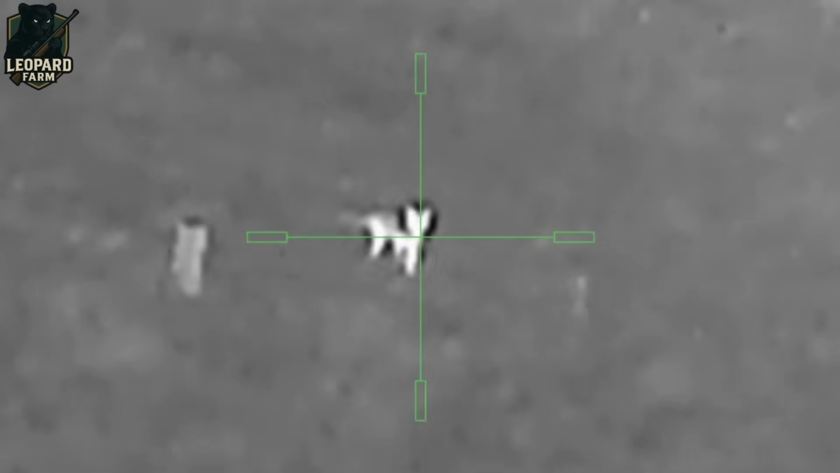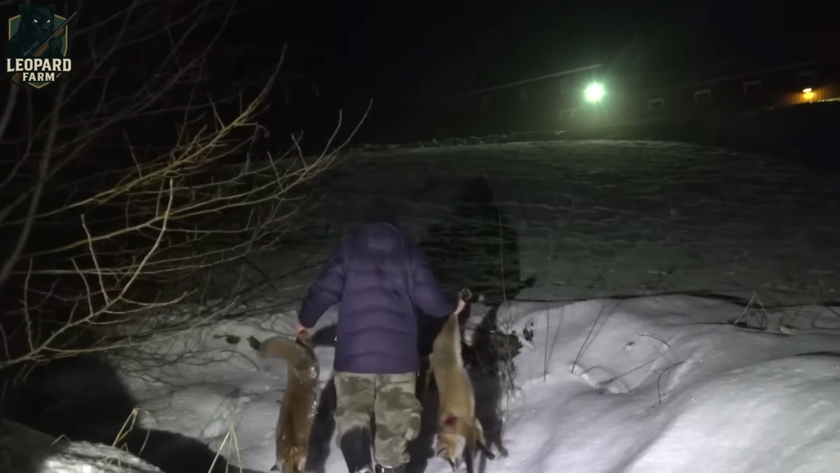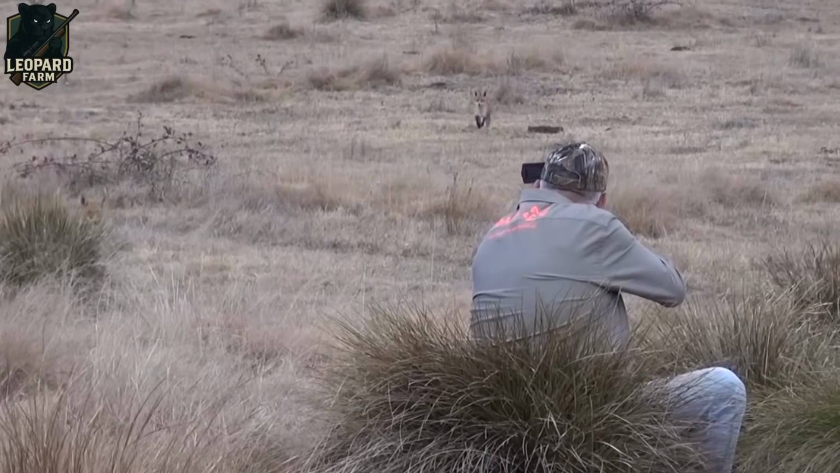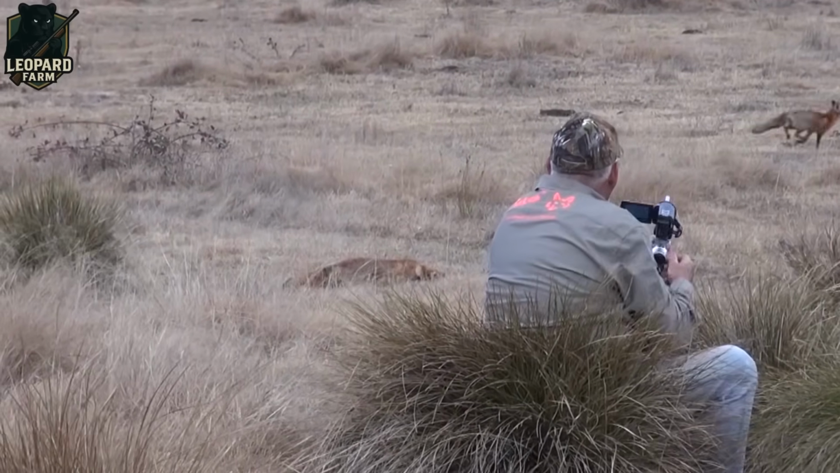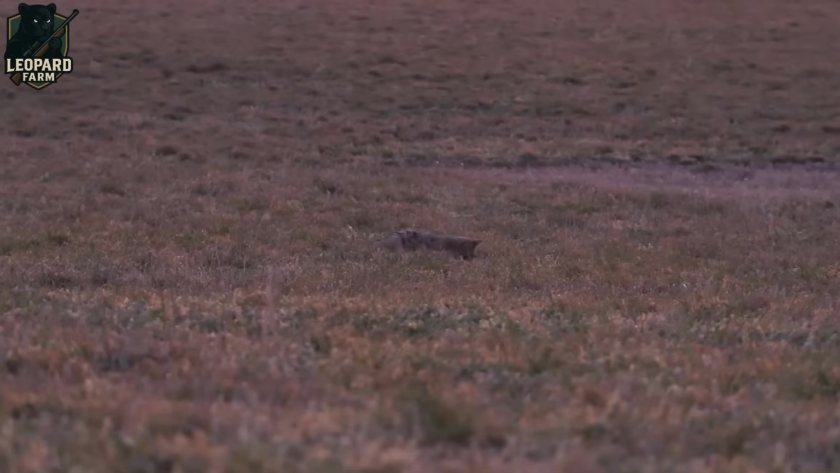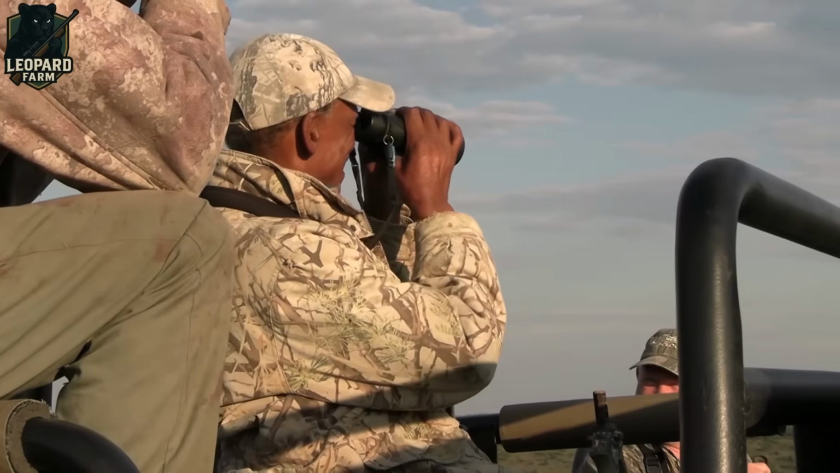Hunters gear up with cutting-edge tools like thermal imaging scopes, night vision goggles, and GPS trackers to pinpoint their elusive targets. Those wielding firearms often choose bolt-action rifles or shotguns for their precision and power. Equally vital are hunting dogs, breeds like foxhounds and Jack Russells, whose keen noses and relentless drive help sniff out trails, flush foxes from hiding, and pin them down.